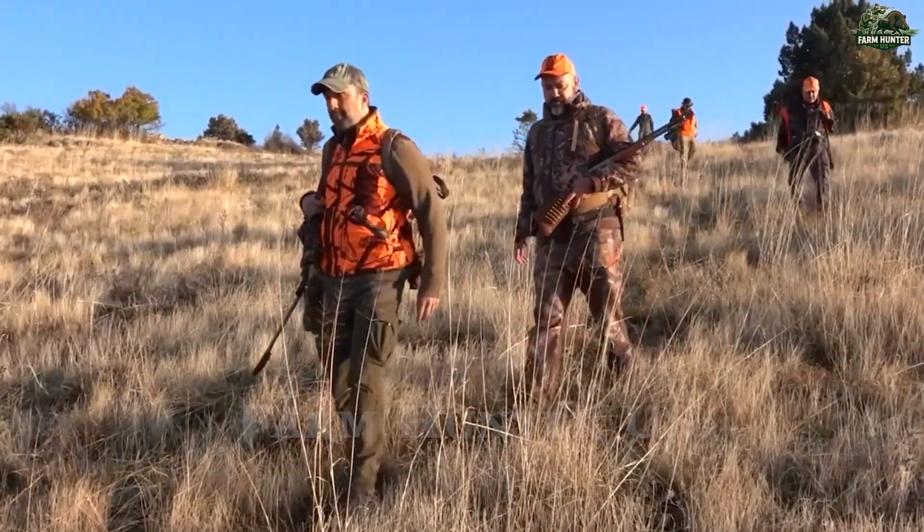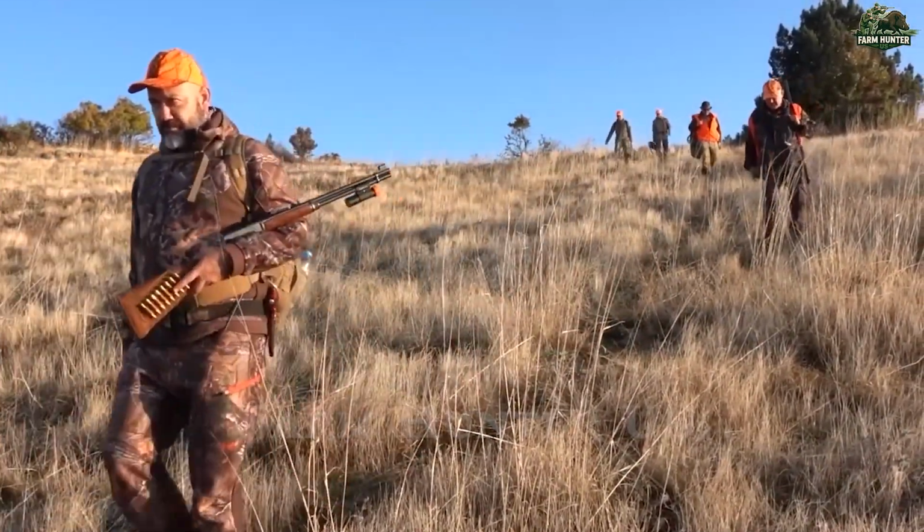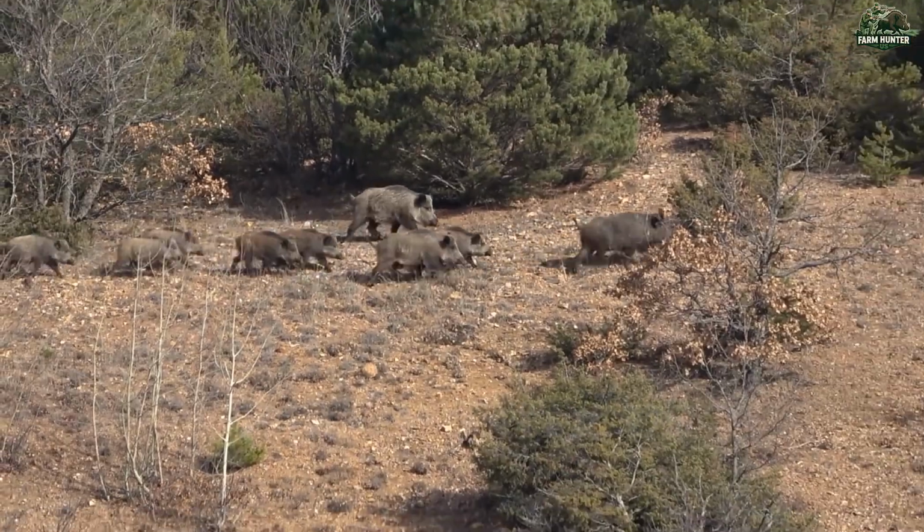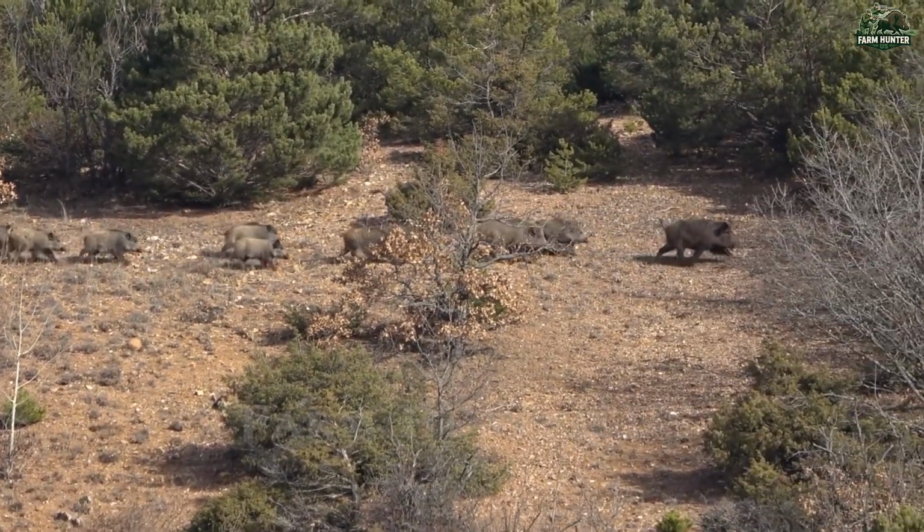As daylight faded and the forest grew golden, we made our way back along a narrow trail. That's when we saw them, dozens of boars, from young piglets to hulking adults, grazing near a clearing.